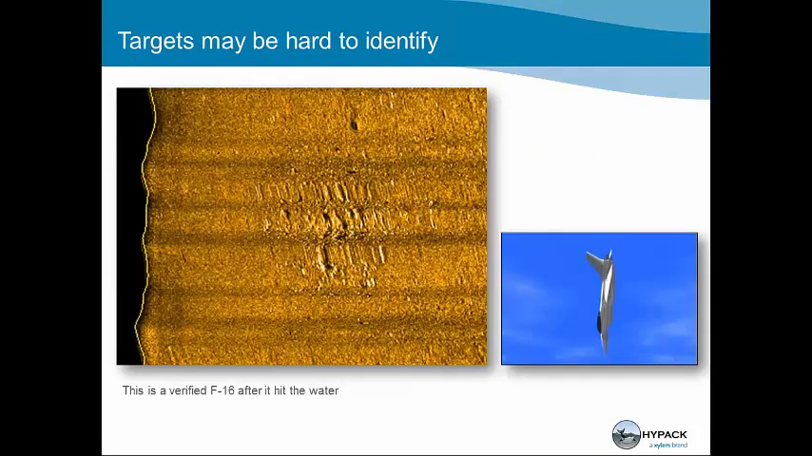So targets are hard to identify. Up to this point, we've used an example of a bicycle and some cars. What you're looking at is the side scan image of an F-16 that hit the water at over 200 miles an hour. The pilot ejected. In this particular image, by going out and knowing the area, this doesn't look like an airplane, but we were able to determine, the person that was surveying, that it actually was something different than the surrounding area, and they were able to verify that it is an F-16 on the bottom.